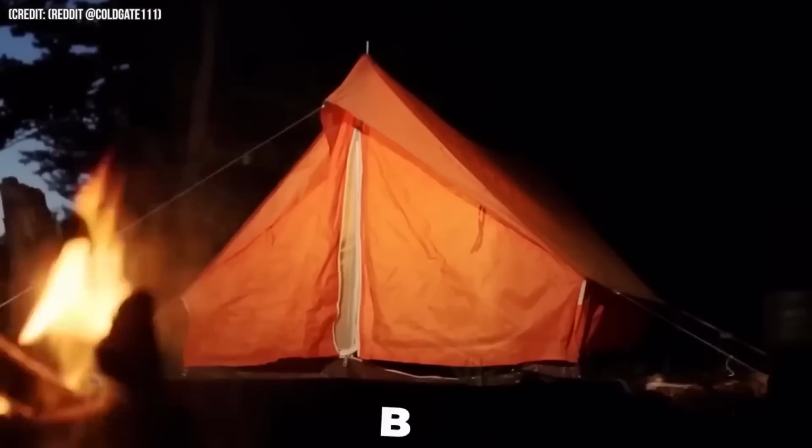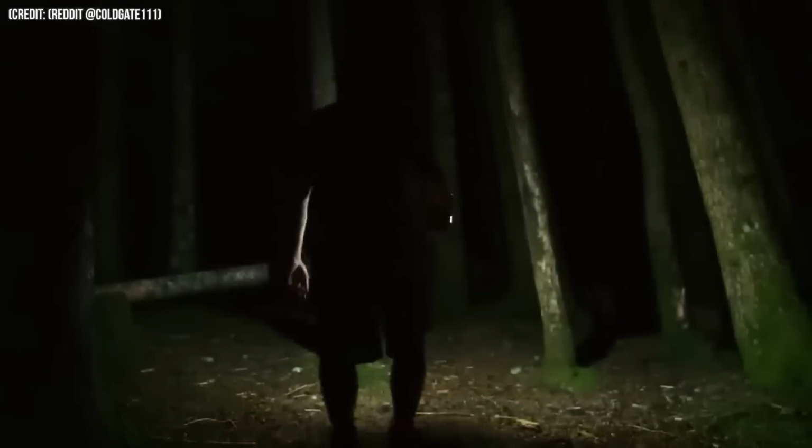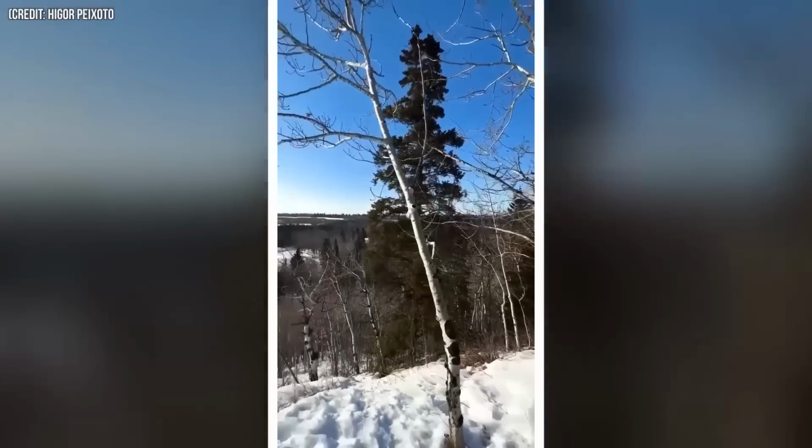Number 3. A Reddit user named ColdGate111 shared a creepy video sending chills down the spines of the online community. The footage, supposedly taken at the well-known campsite B08, shows something quite spooky. You can hear eerie sounds of the outdoors, and if you look closely, you'll spot a pair of eyes peering out from the darkness. This campsite, often used by deer hunting groups, has gained a bit of a reputation among the locals.